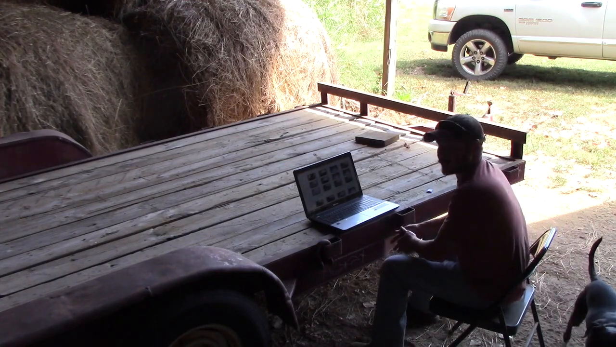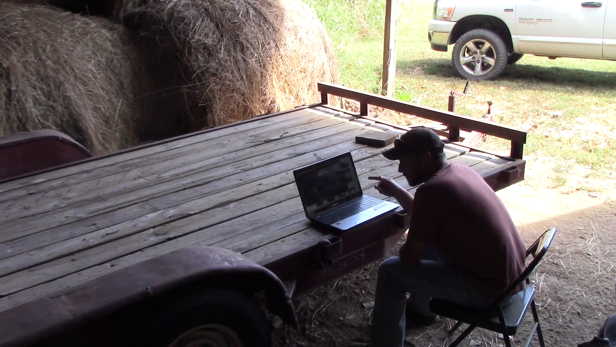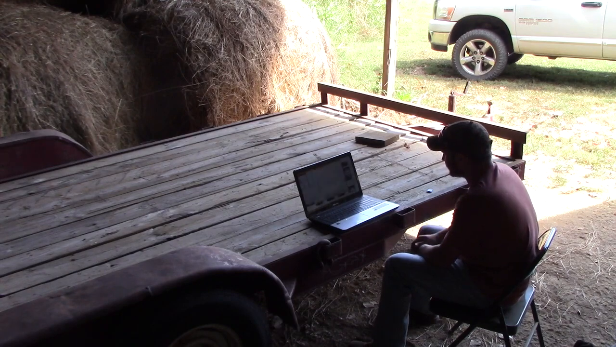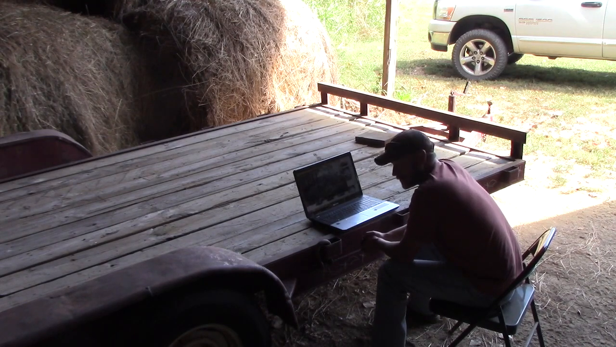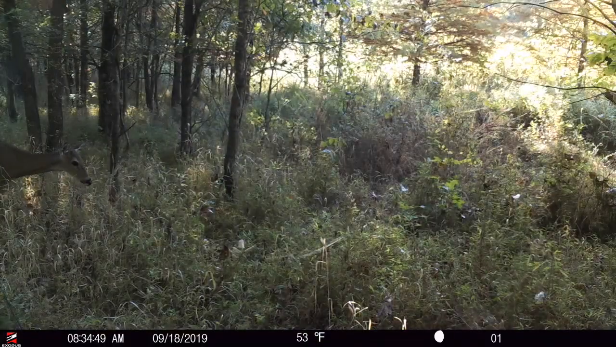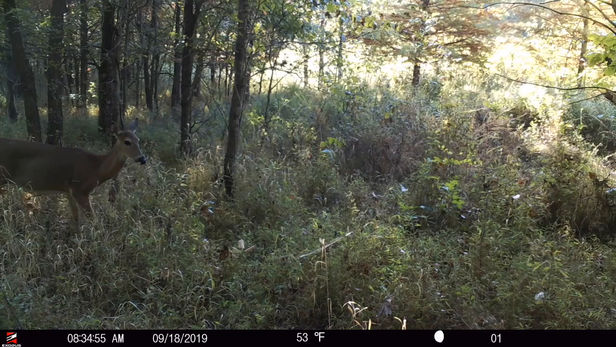Got my grandpa driving around on the 4-wheeler. But I'm going to keep going through these, and I'll show you a couple. As of right now, they're walking by the camera, but not enough to see what's going on. Some of these videos are pretty good. I'll tell you, this Exodus, it does a good job as far as video quality. And I don't even have it turned all the way up. Oh, that dog seen the camera. She didn't like it a bit.